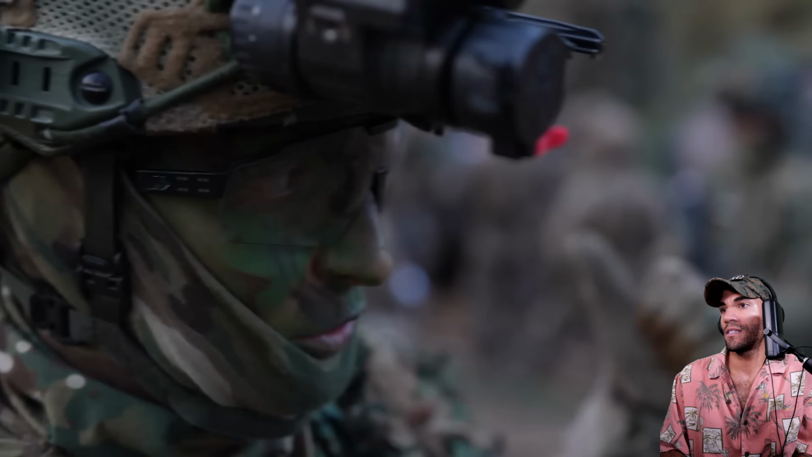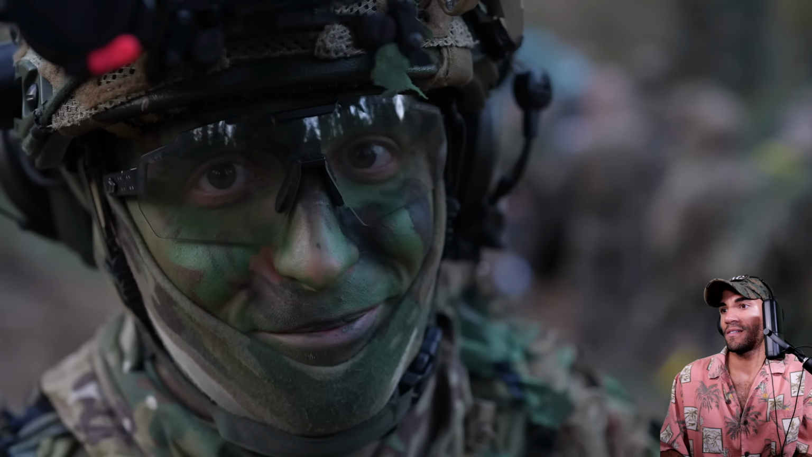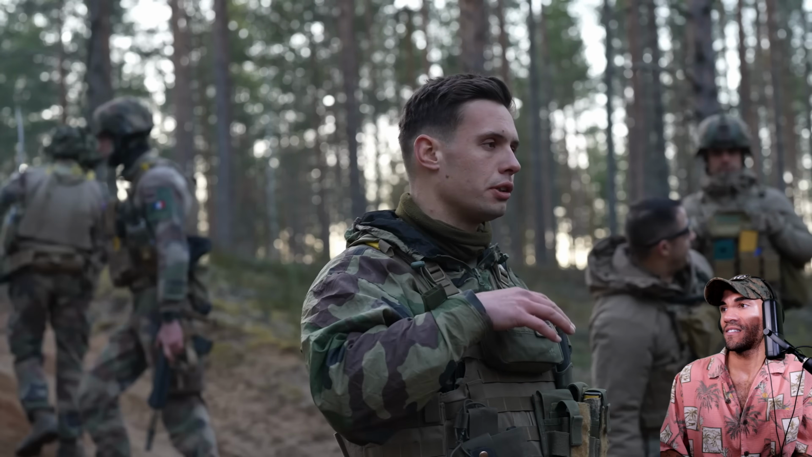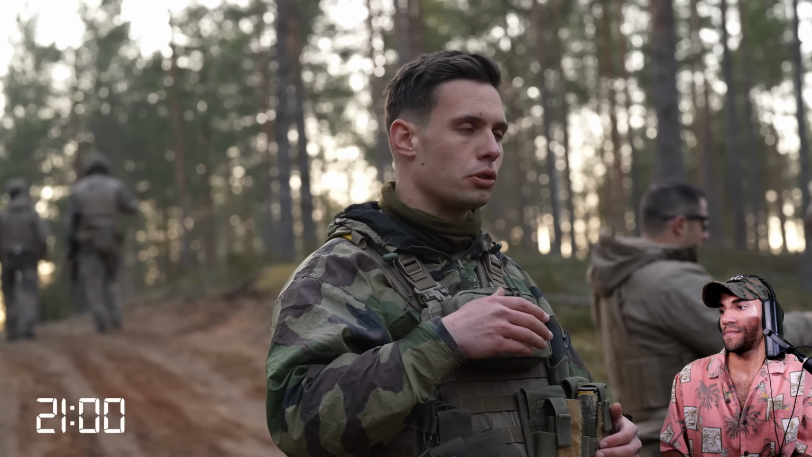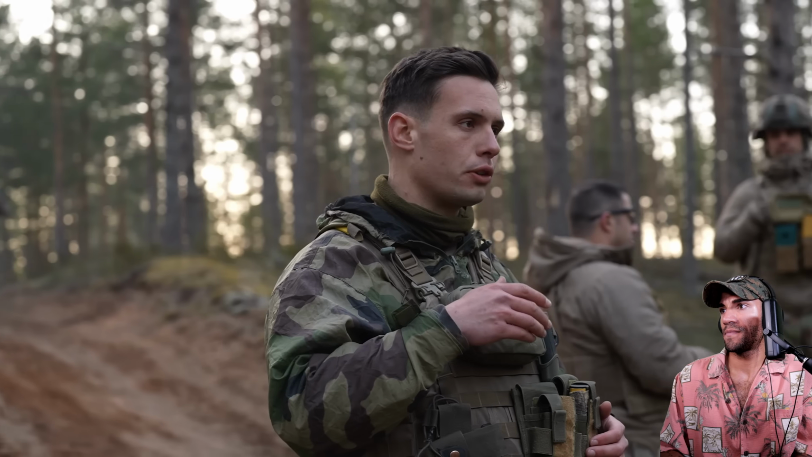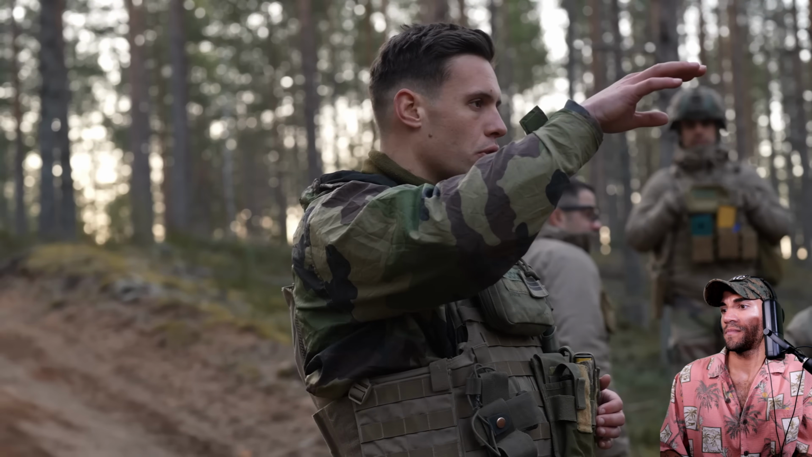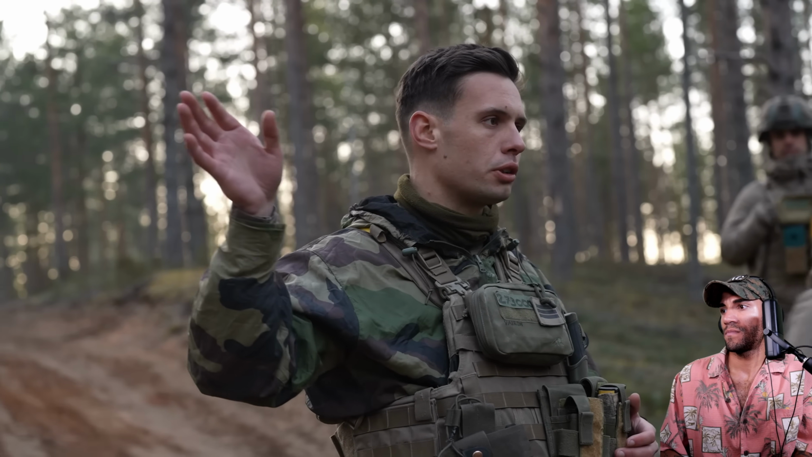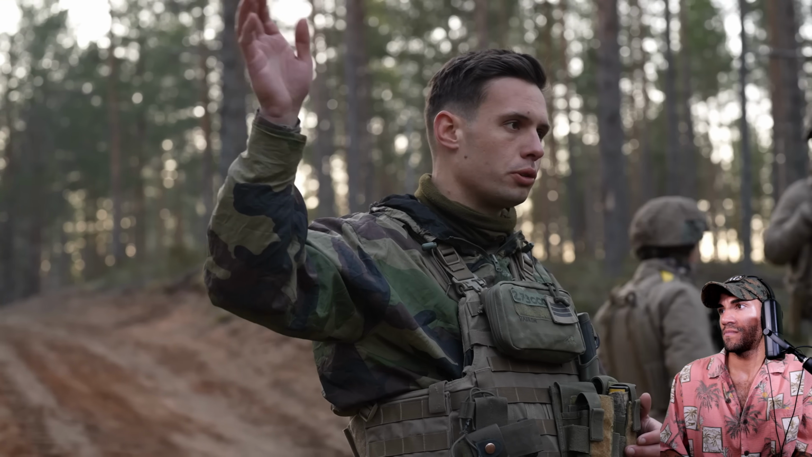They are making their big war plans, and we're here to see how we can help. Basically, we'll stay in those positions for the night. But during the night, we are allowed to conduct recce and to harass the enemy. I might not do so much around here because the terrain is not very good. But I will try and cross the river and go behind enemy lines and harass them more in that direction.